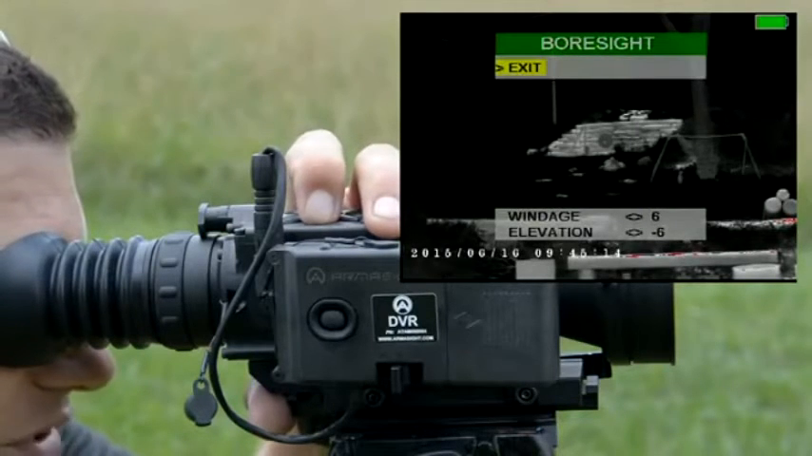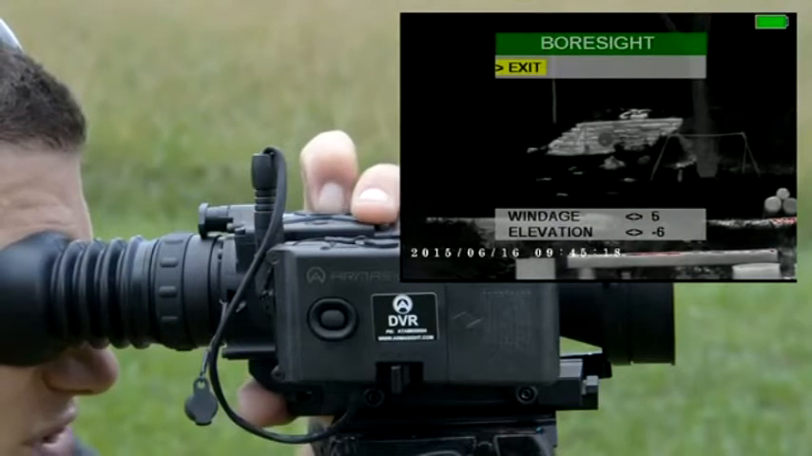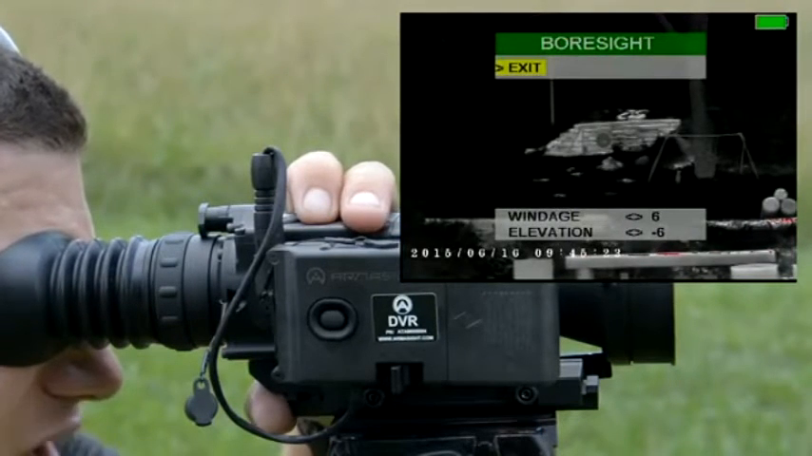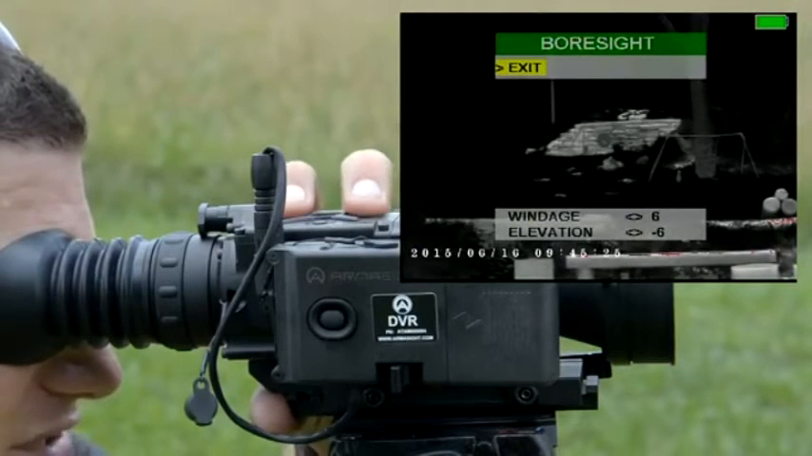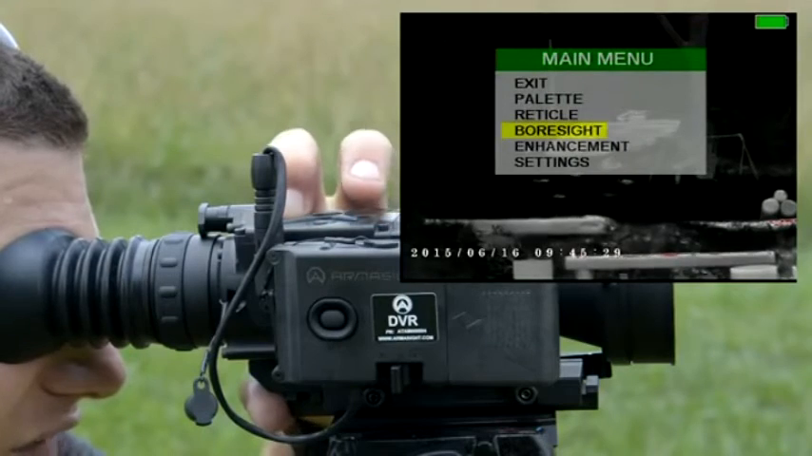So you just use the up and down arrows for elevation, of course, and then you use your left and right for windage. Very simple process. Take a few shots, move the reticle around until you get where you want to go, and simply hit the center button to exit, and then that's it.